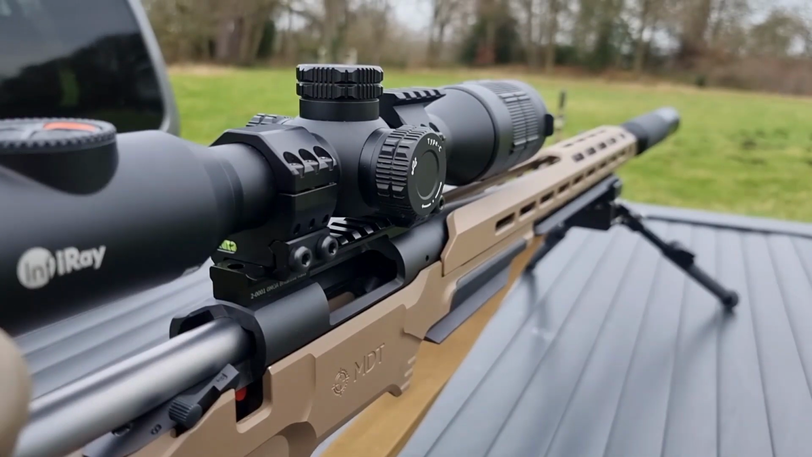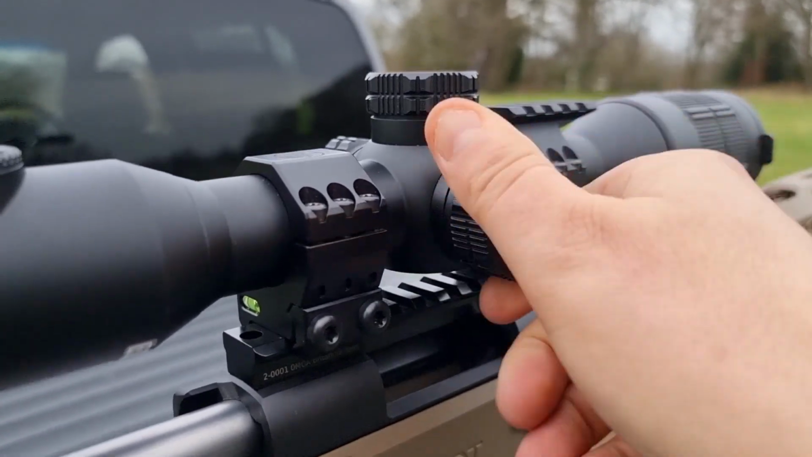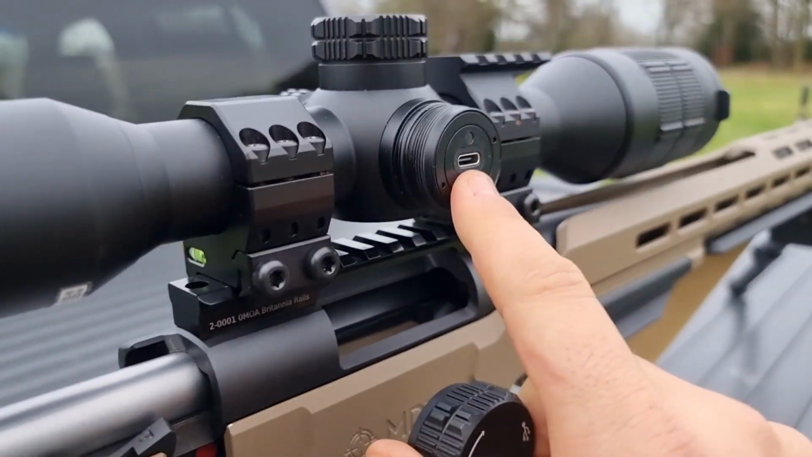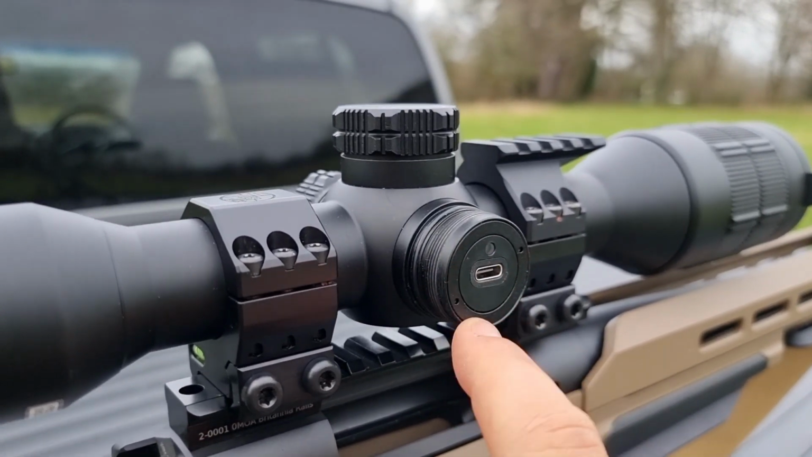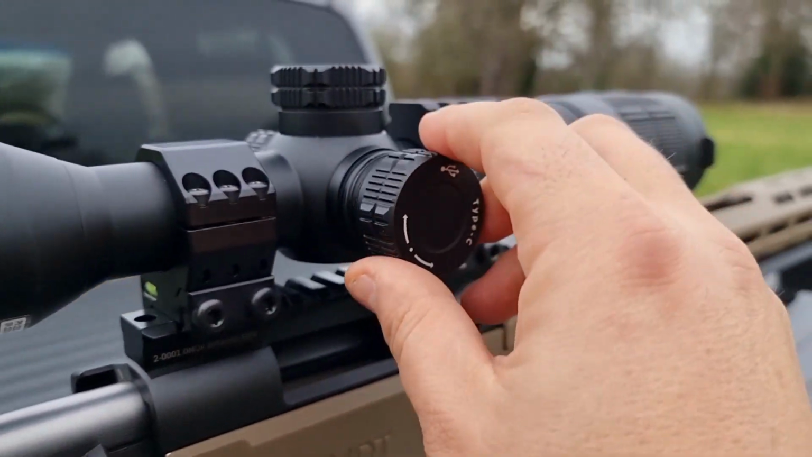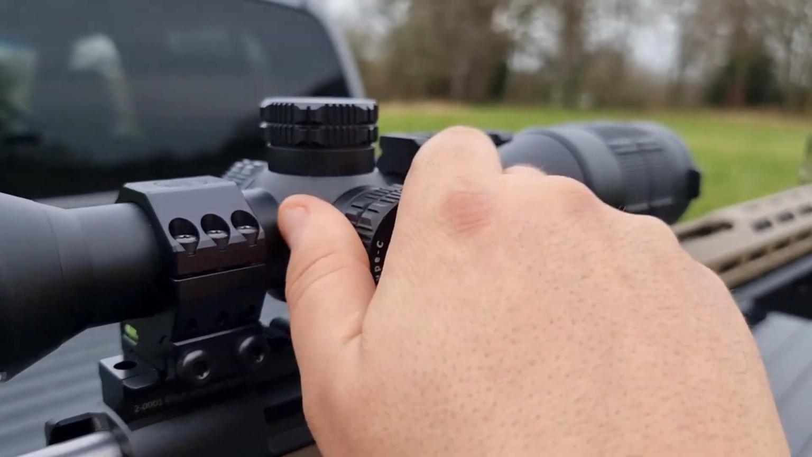For charging the actual scope itself, it is a USB Type-C, as it clearly states here. Most Android phones run on that now anyway. So if you unscrew this turret on the right hand side of the scope, in there you'll see a USB Type-C, as well as above an LED indicator. When it's charging, that is on red. When it's finished and full, it goes on to green. I do recommend charging the 18500 separate. It's just what I do. It seems to work a lot better and a lot quicker.